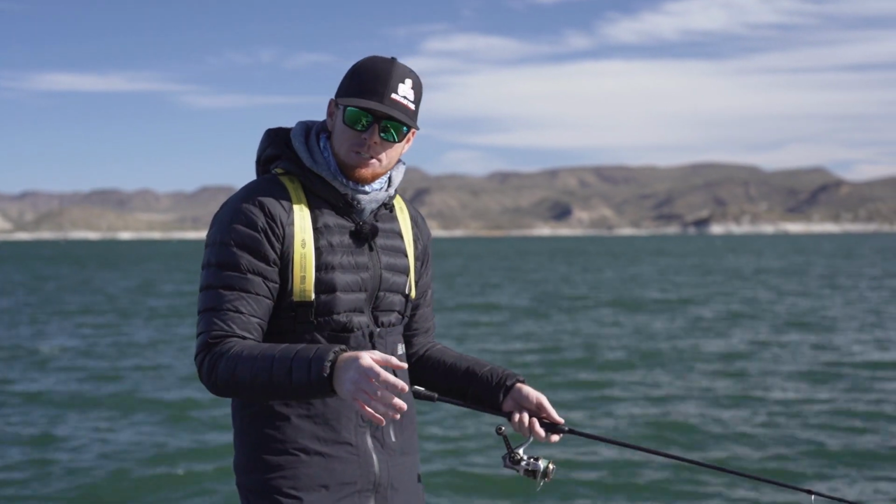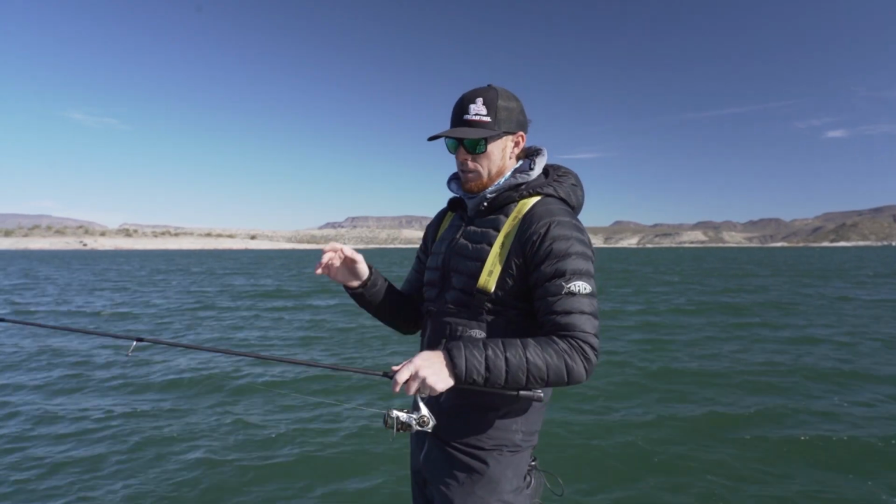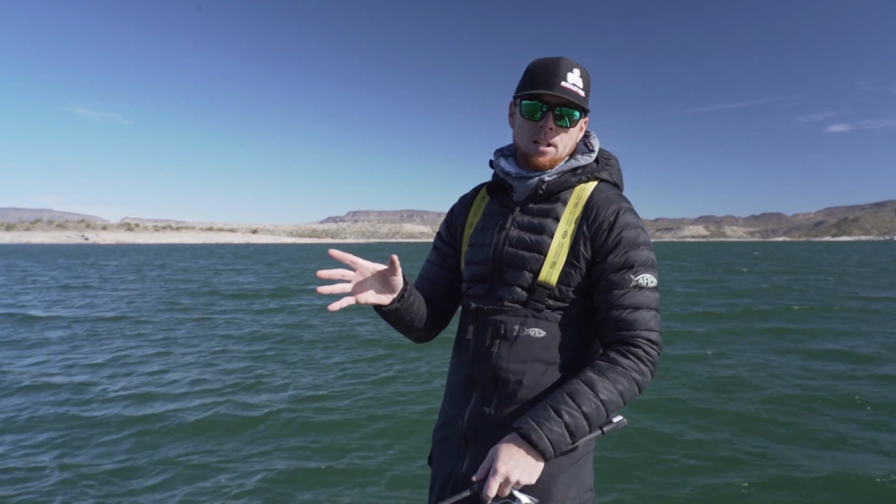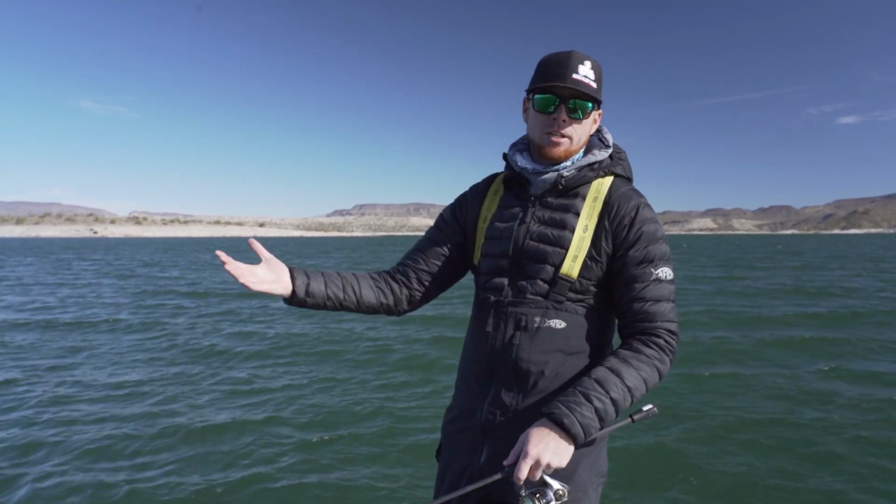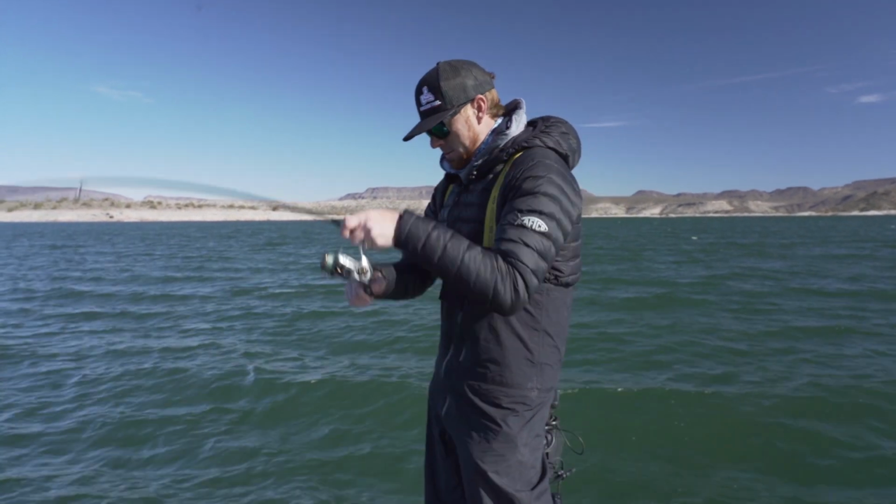Today, I'm gonna give you a couple tips to help you be more effective on your first couple trips to the lake after you get LiveScope. So the first really important thing when you're setting up your LiveScope and you're gonna go out and use it on whatever body of water you're fishing, it's gonna be relative.